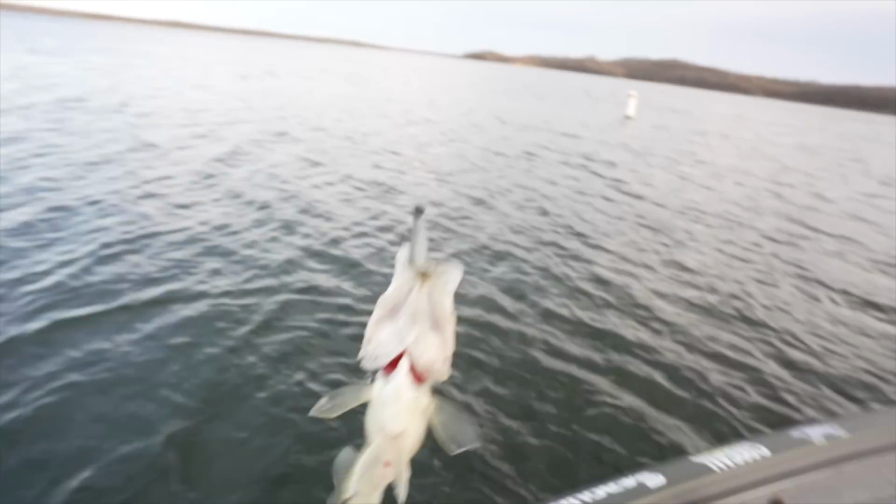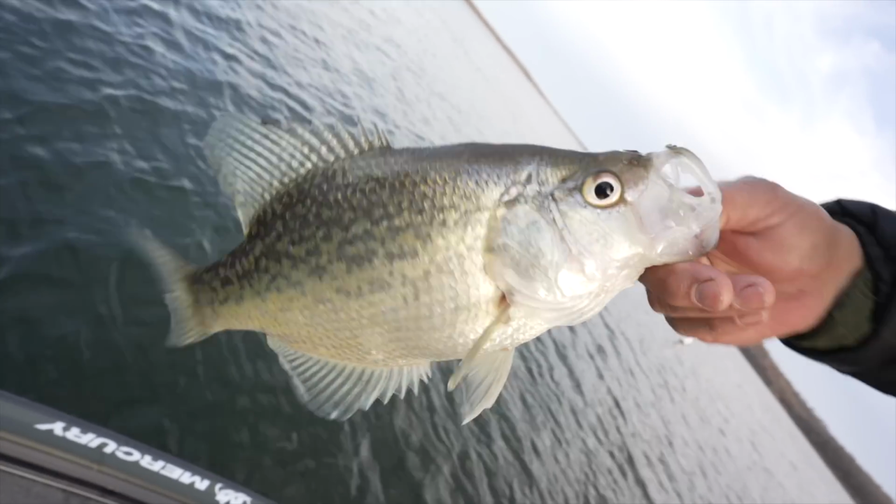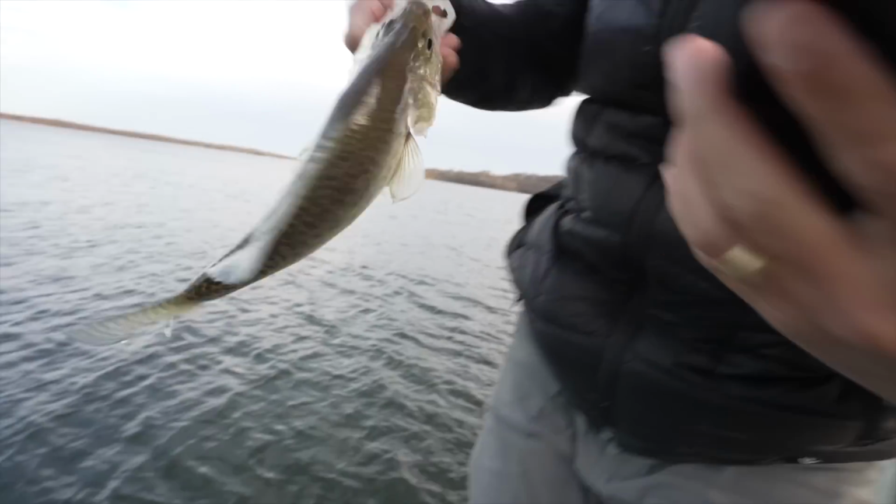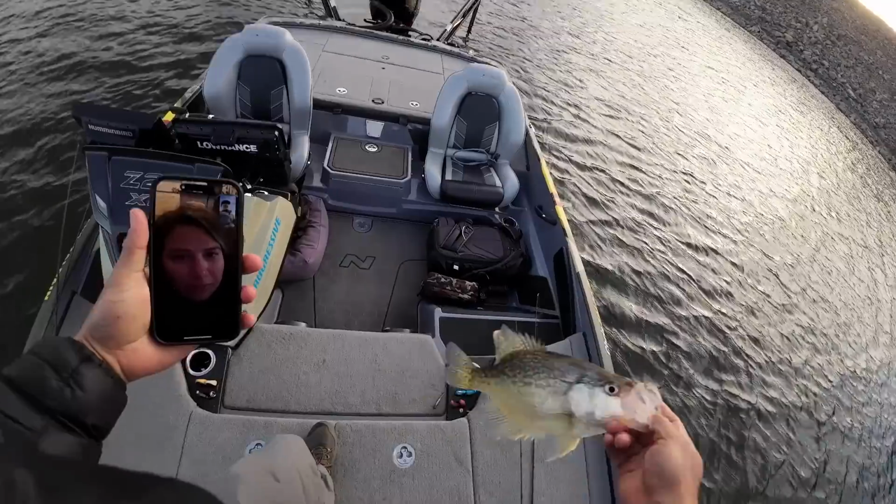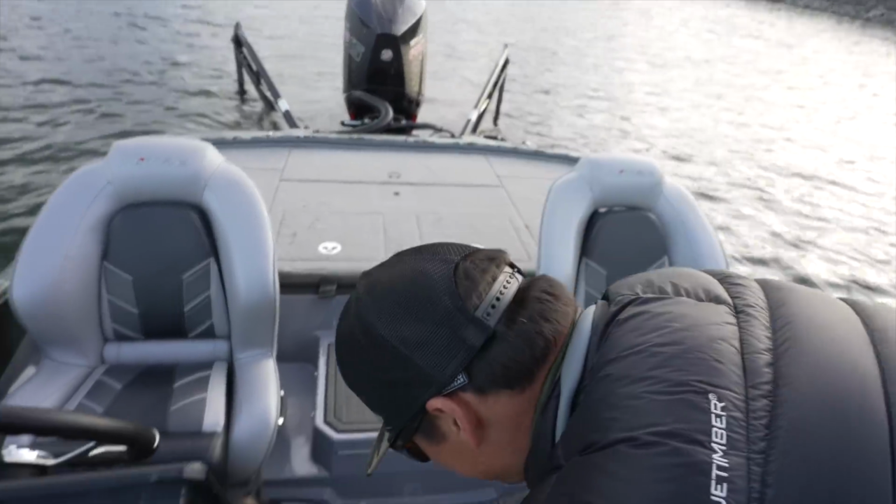Look at the size of that thing. No, I'll let them know right now. Yeah. Let me show you something real quick. Look at the size of that crappie. Look at that. Look at Beans.